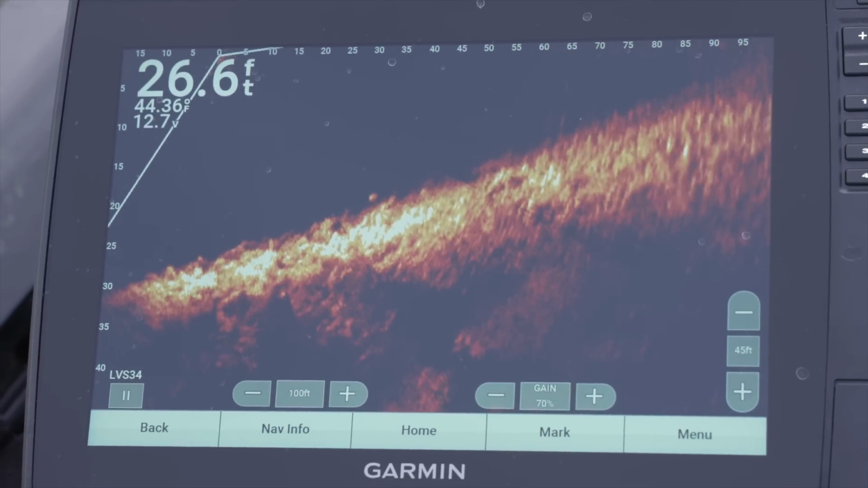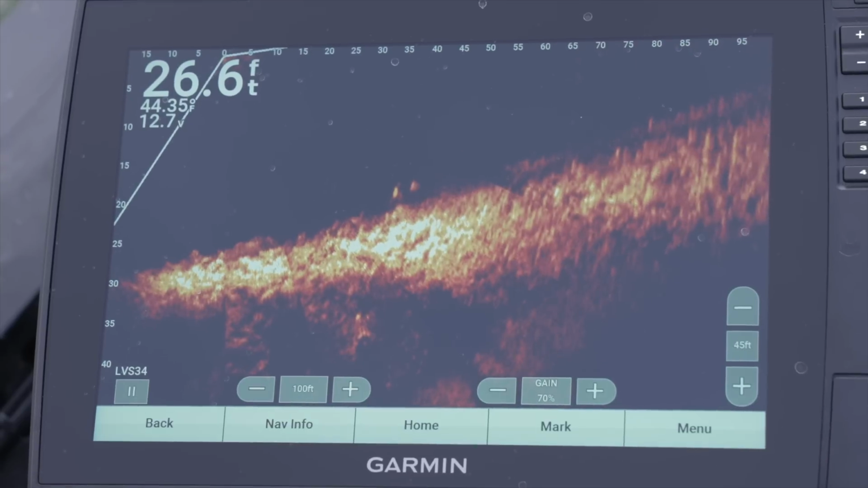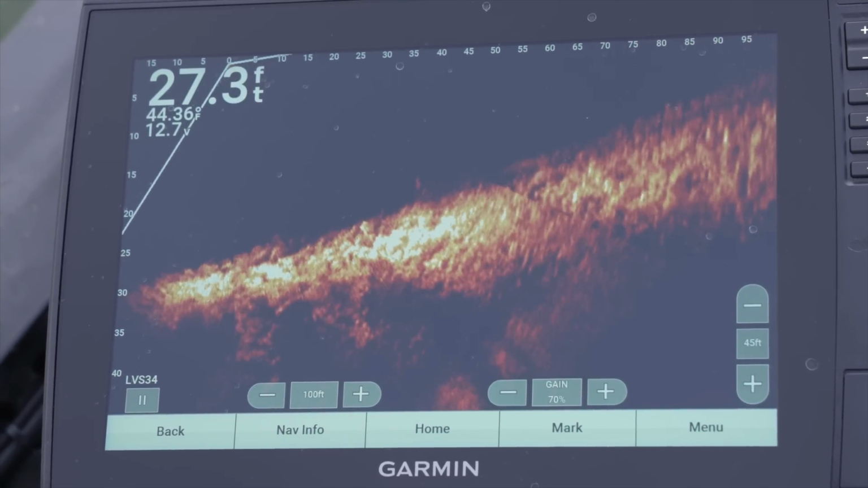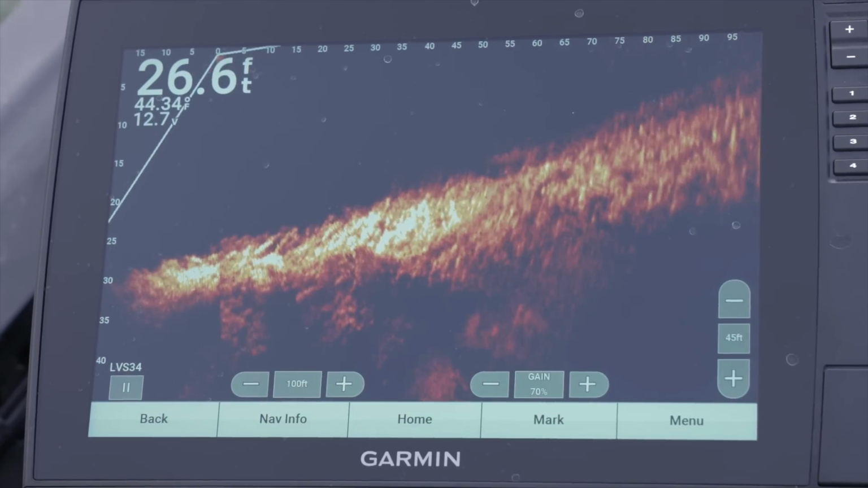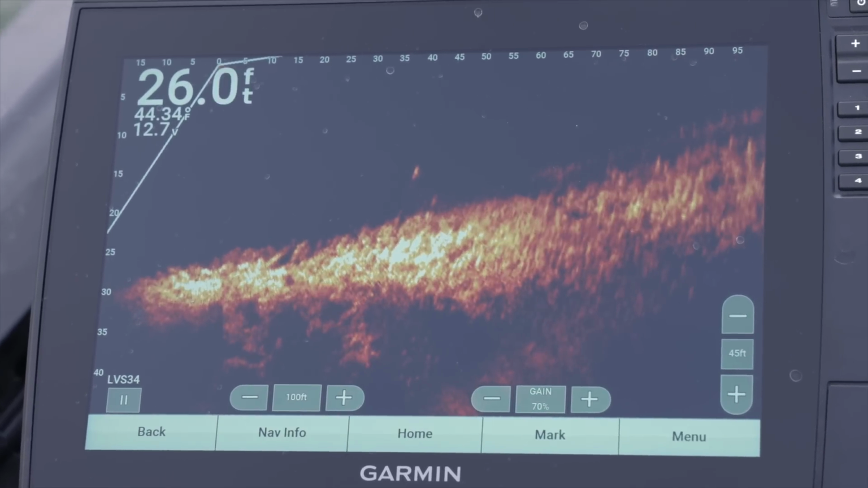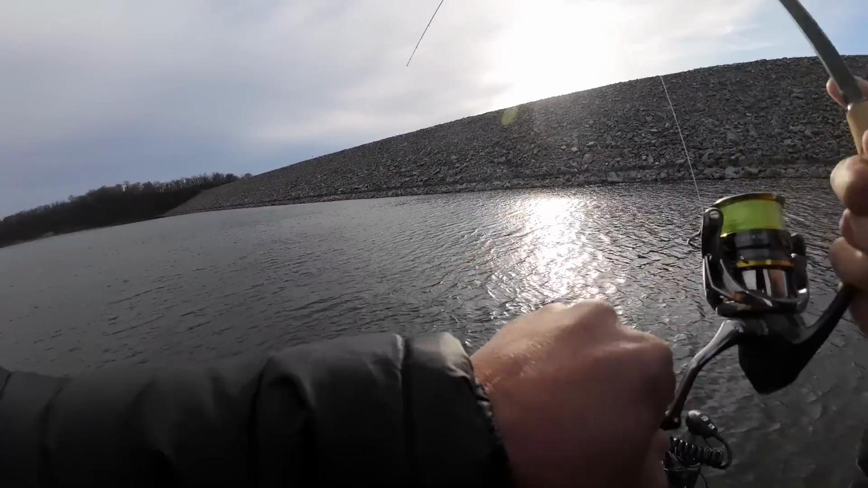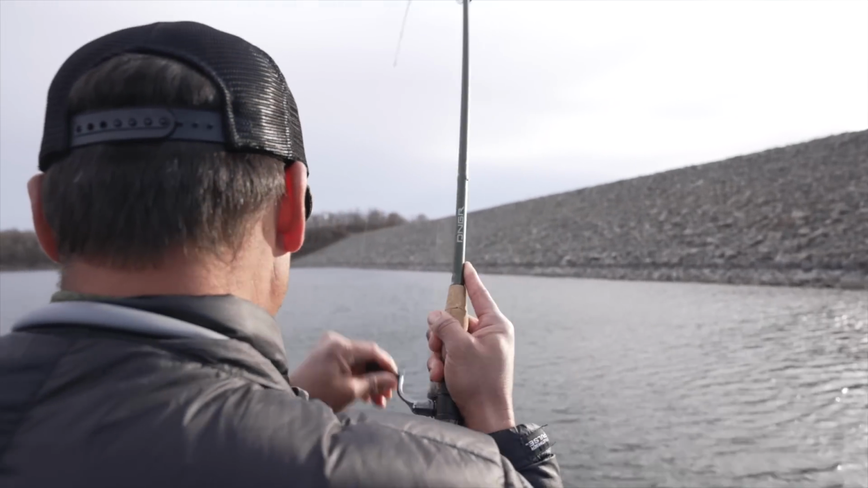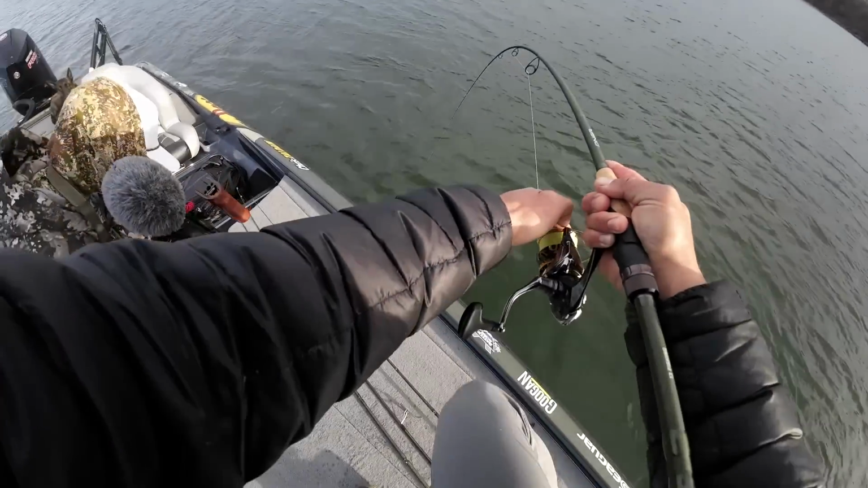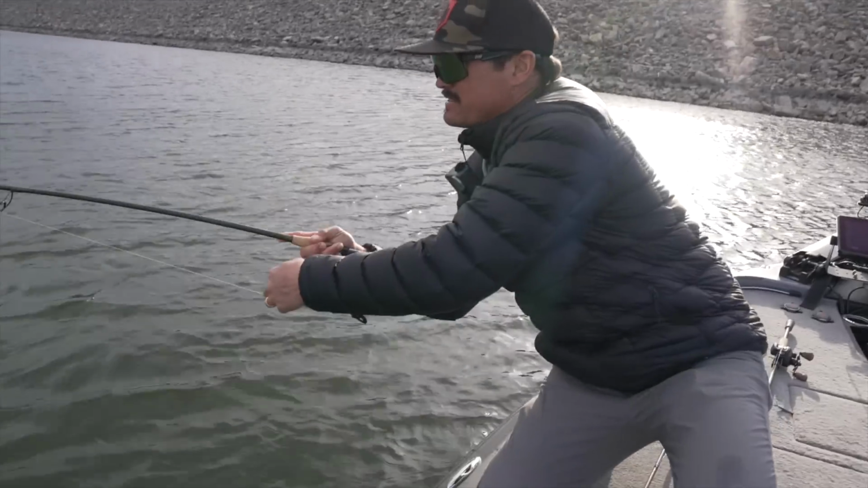Oh, that one's big. Here she comes. Eat it. Eat it, good girl. The little one's eating. Got her. Oh my gosh, they're all giants, man. They're all 5- and 6-pounders. Oh boy, that one's heavy.